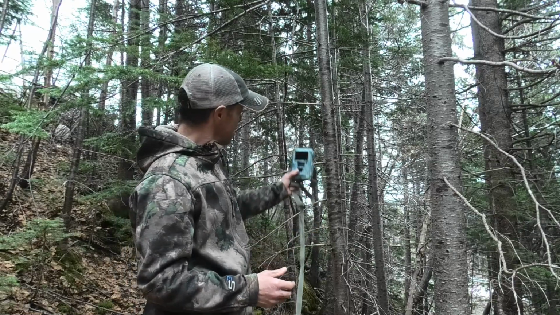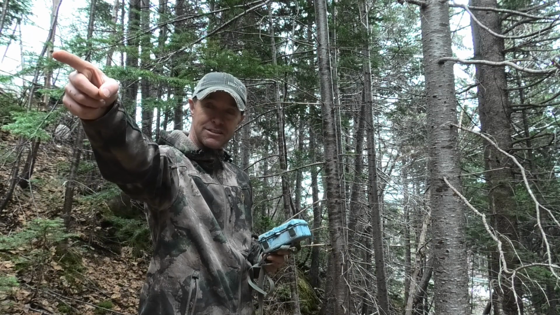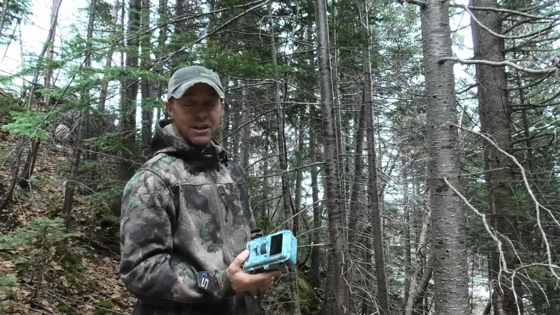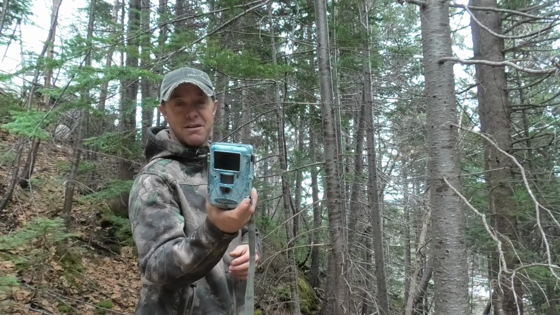So anyway, I'm gonna stick it here and see if I can get some. There's a nest over right here, a robin's nest. I want to try and capture the robin going to her nest. But anyway, in regards to the video that you just watched, everything was captured with this little camera.